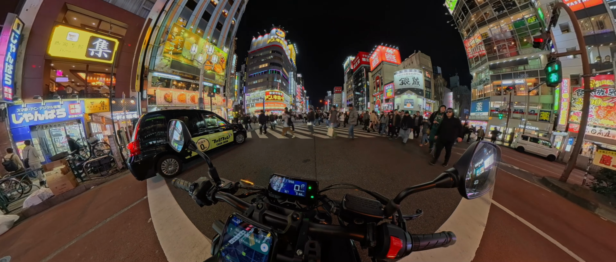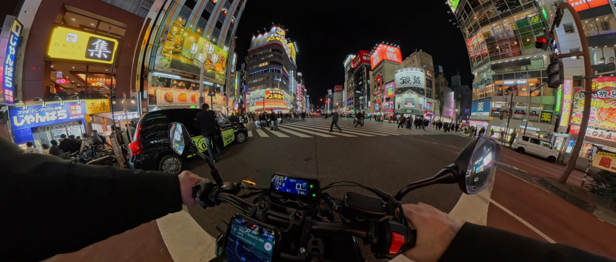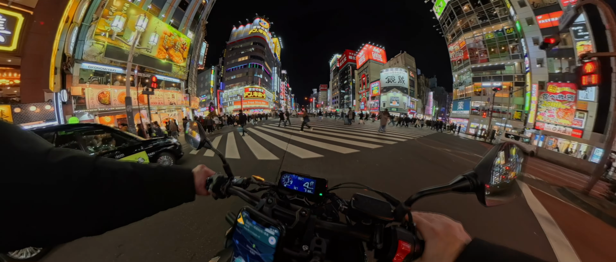Now I want to show you one of the many ways Shinjuku is connected to Shibuya, but in order to respect your time, I'll speed things up a bit.